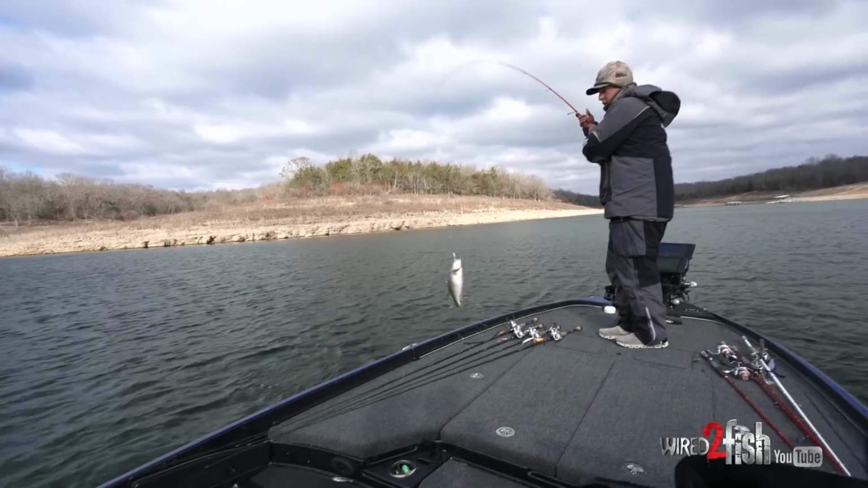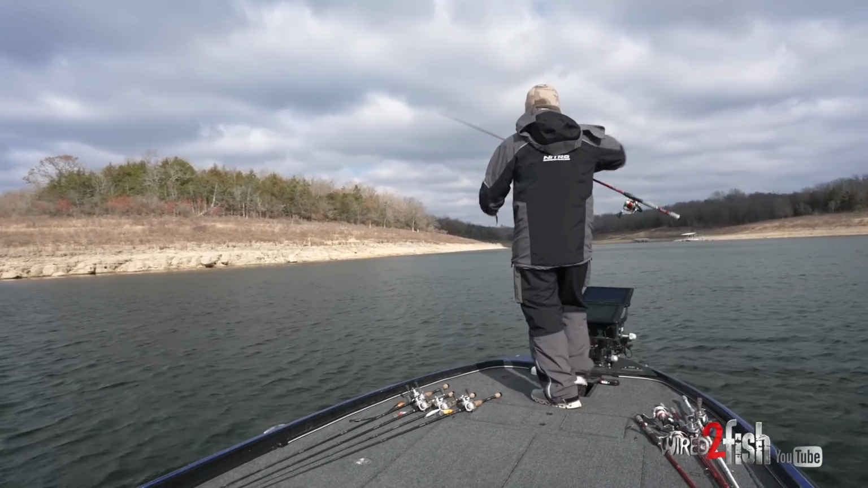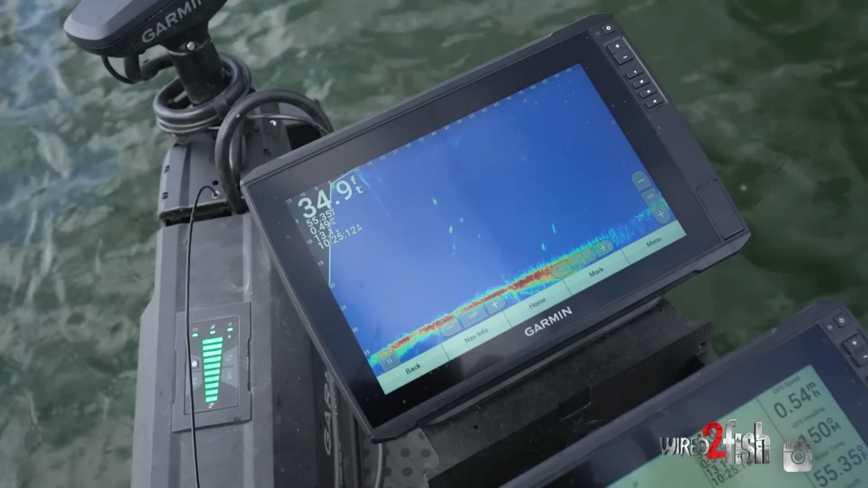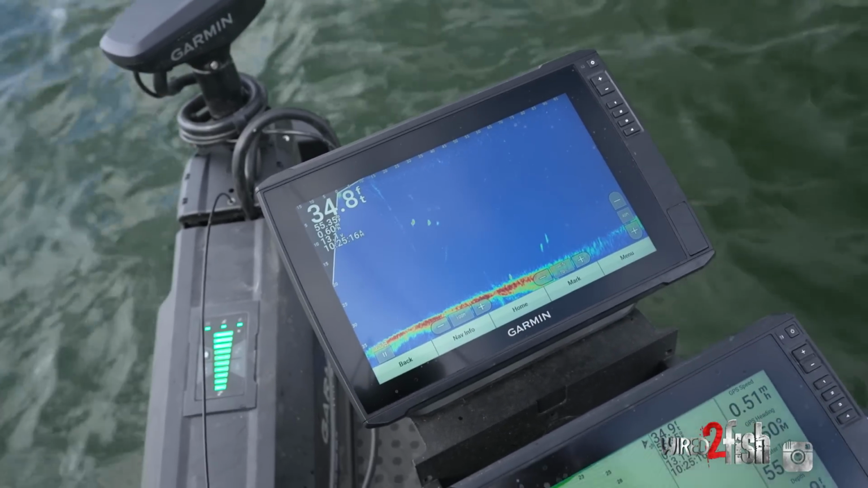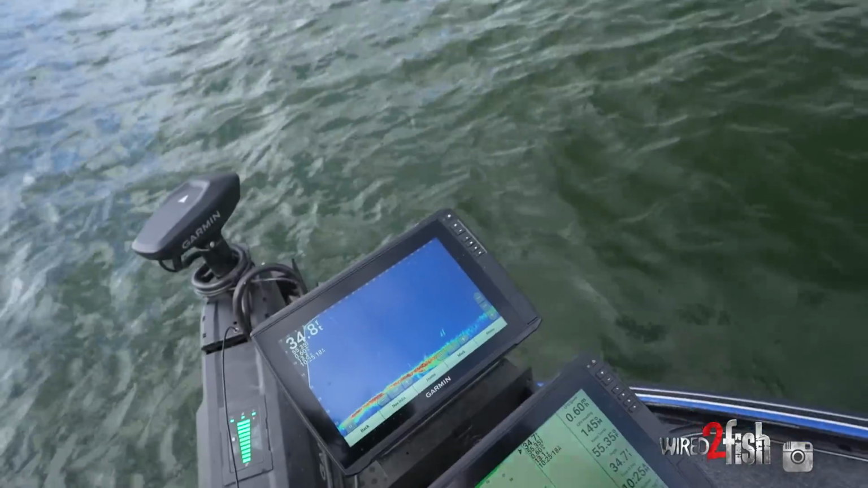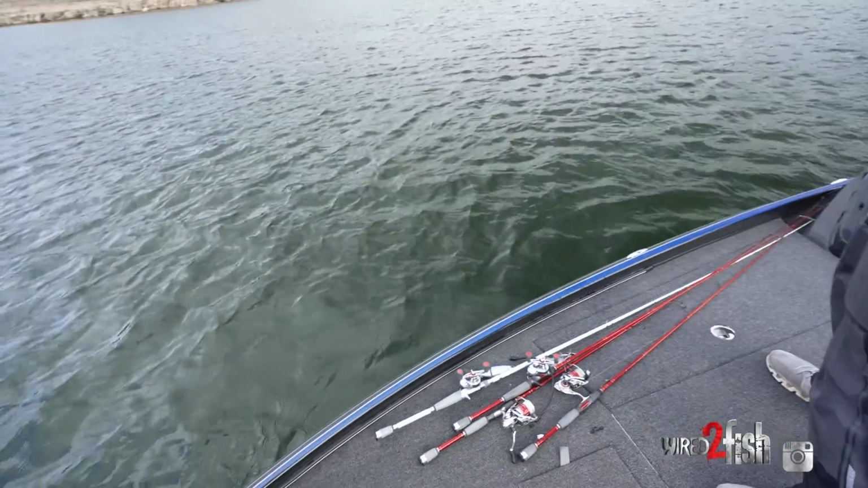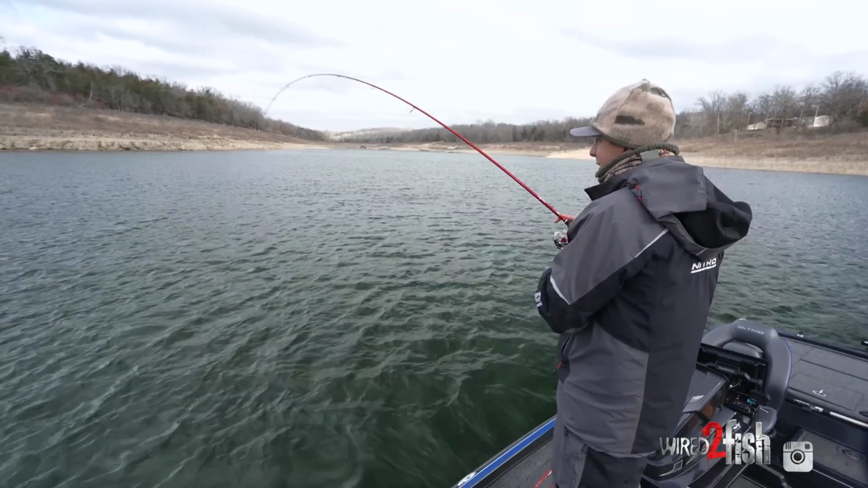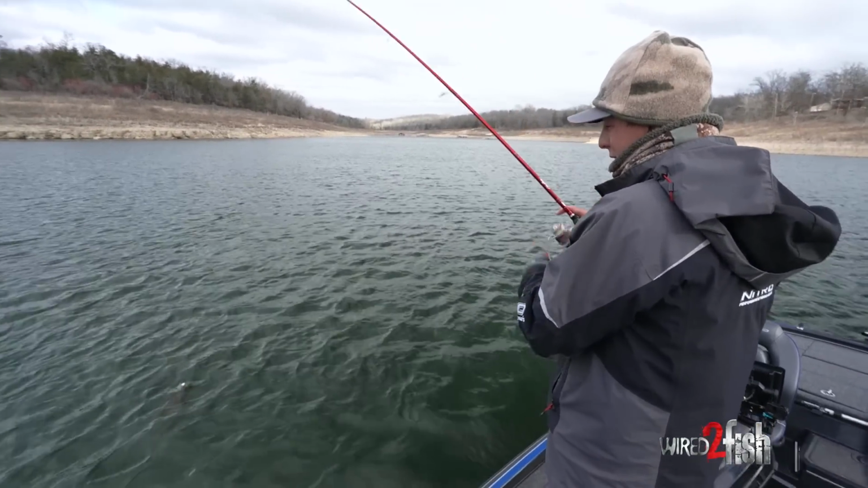Spotted bass. Never know what you're going to hook out here. Here they come. Got him. I mean, they pull so hard. Spinning rod, light line. Golly, hard to beat.